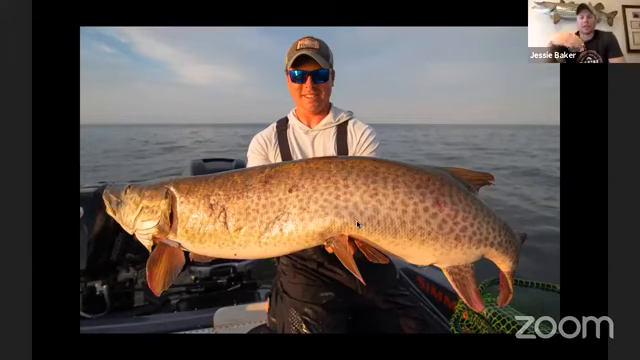I saw it on side imaging. I told my guys, all right, reel up real quick. I said, point or cast back here. The fish was about 30 feet off the side of the boat, and I pointed back in this direction, behind the boat. Cast back there. There's a fish right there.